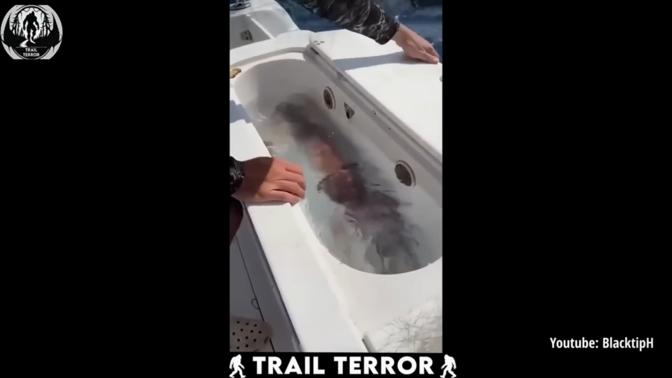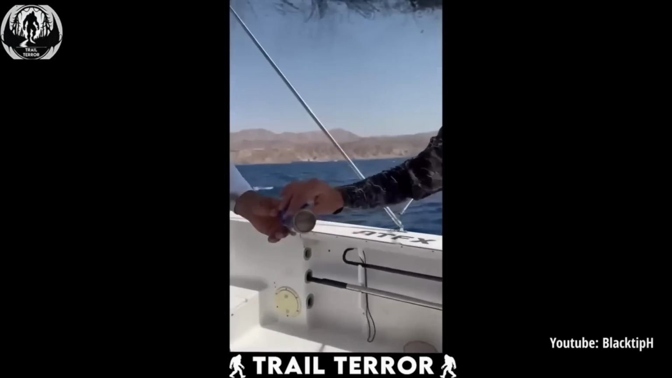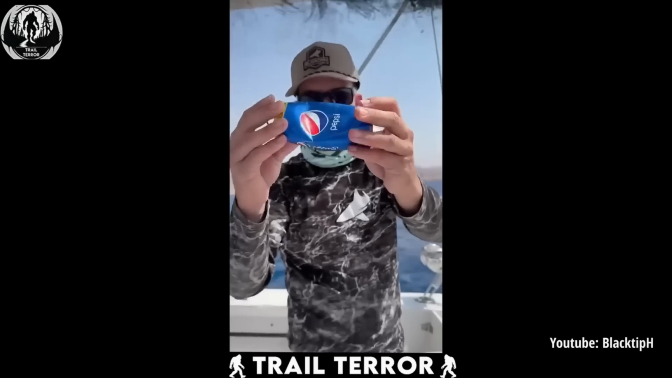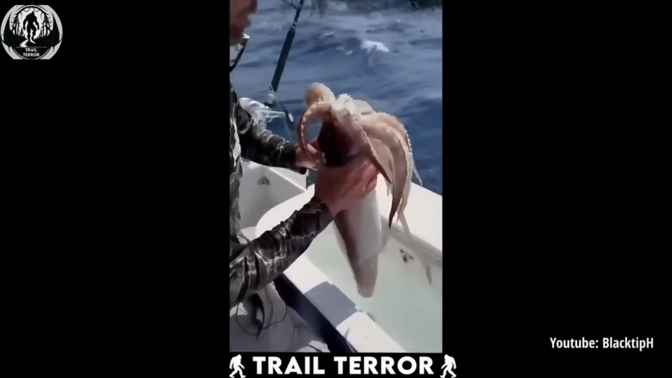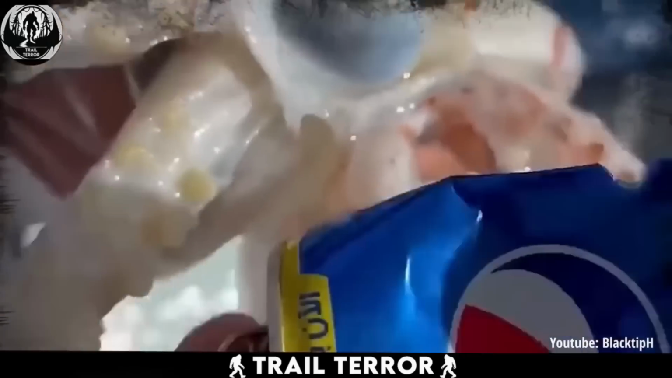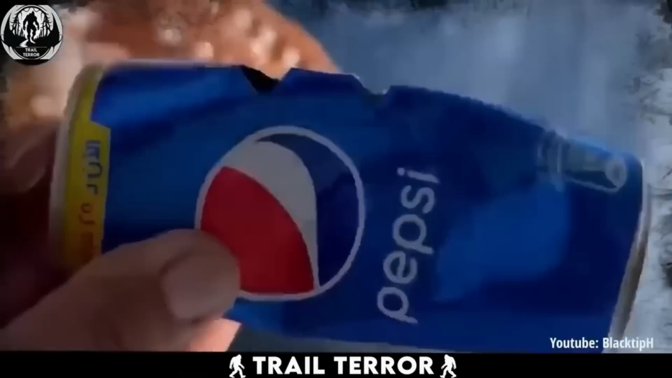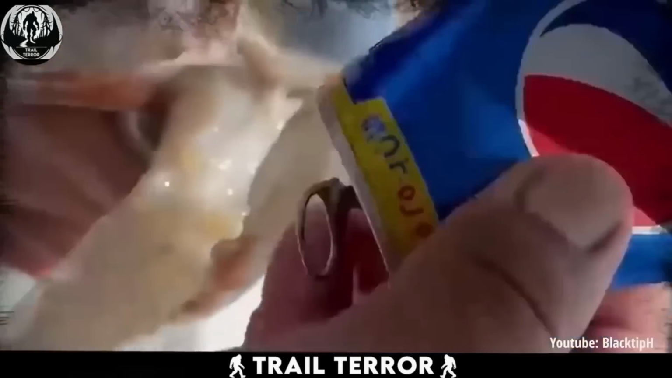At first glance, a squid seems all graceful and flowing, but that appearance hides a shocking truth. Let's see what happens when they get hold of a soda can. Did you see that? It didn't just crush it. It took a clean bite. Took a chunk right out. That's some serious jaw power.